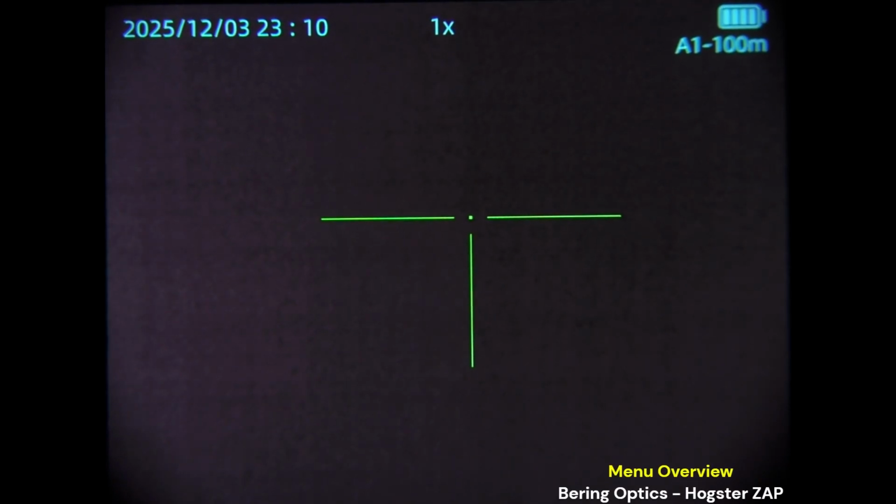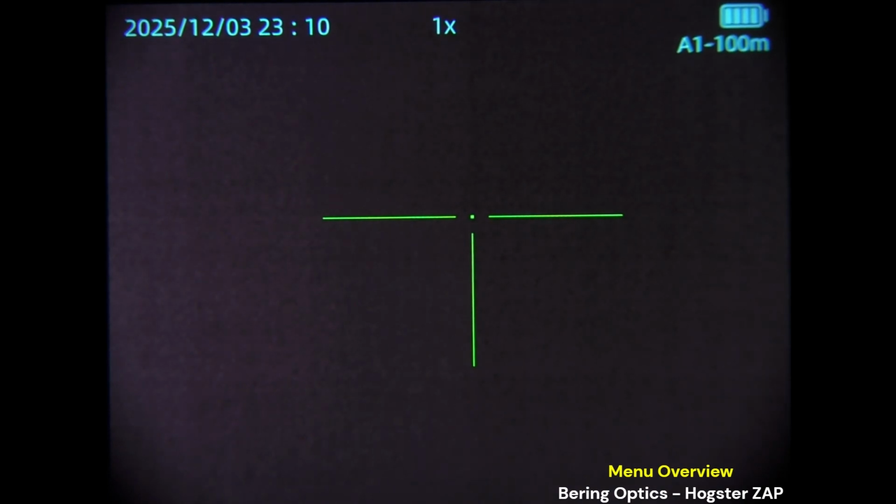This is the menu of the Hogster ZAP, which is a new 2025 Bering Optics thermal rifle scope. And we'll start on the main screen. You'll have your reticle in the dead center. Upper left, time and date. Magnification, top dead center. Right now, 1x native magnification. Upper right, battery level indicator. And then below it is your profile and distance setting for a quick reference.